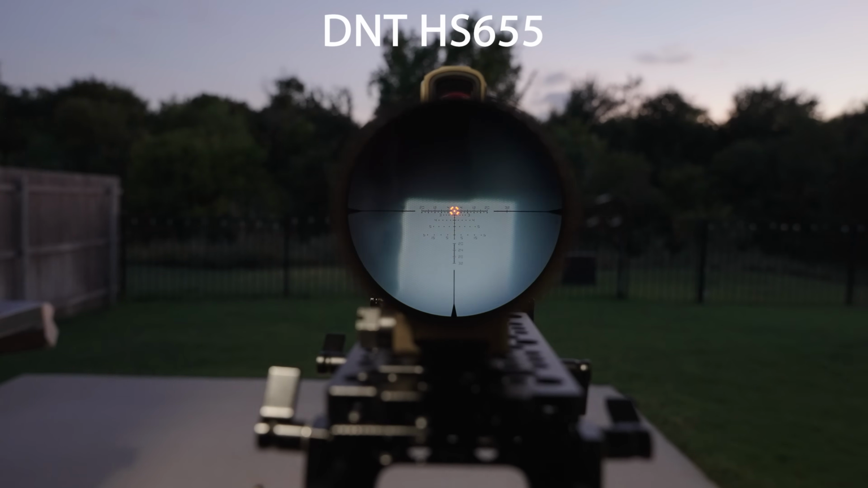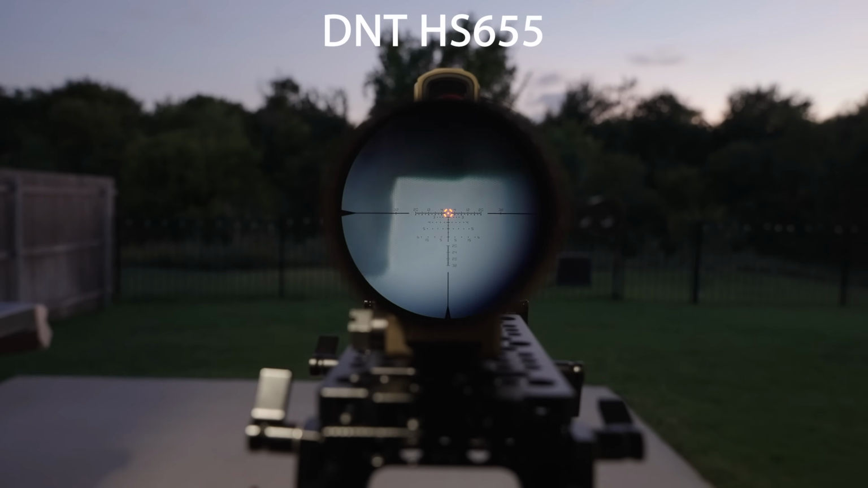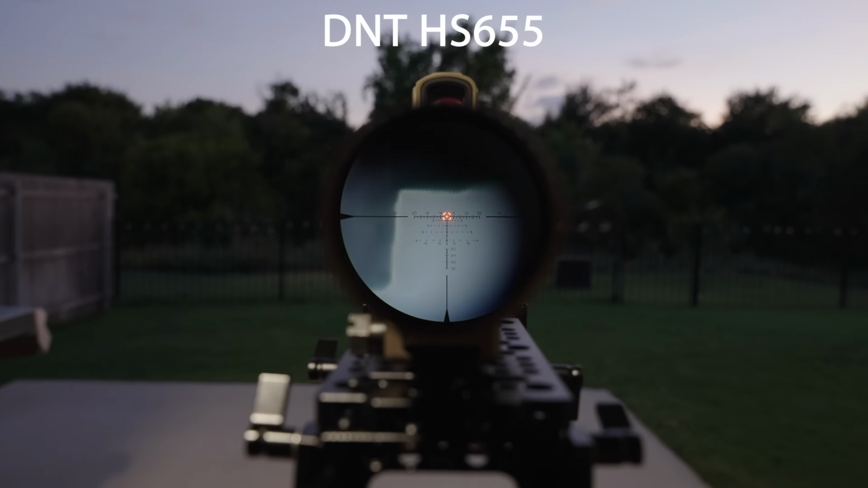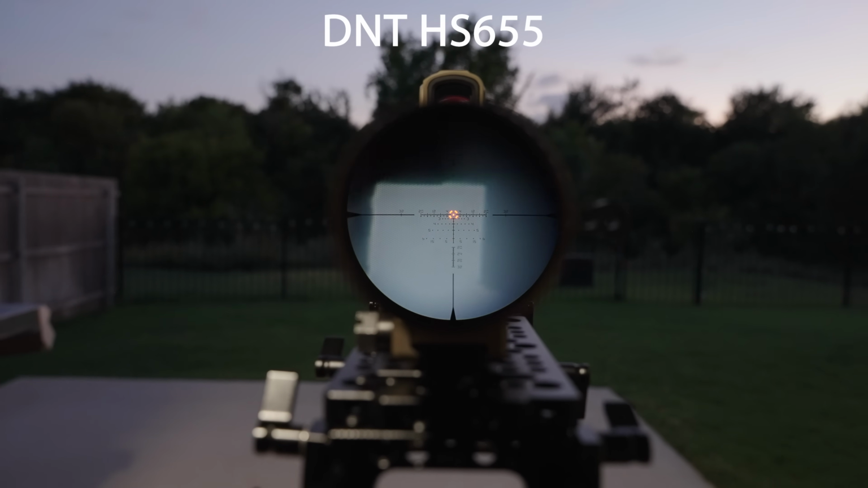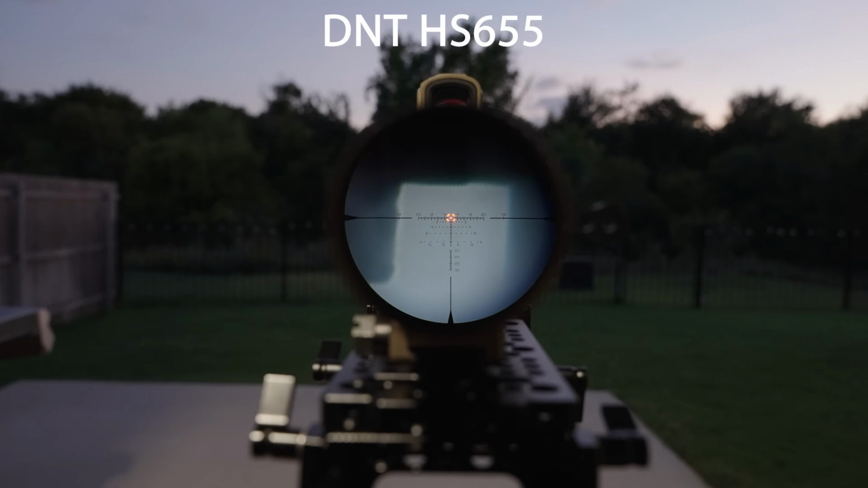Okay, so here's the DNT Hydra with the screen brightness turned down, just to try to think some of that was causing some additional flare. So just another look at pixel size, even though it's really not the best image, unfortunately, that is coming out of this because of the misalignment.